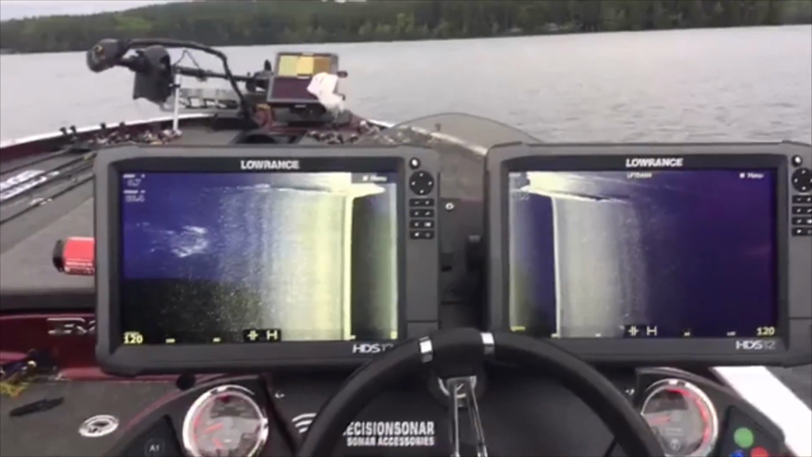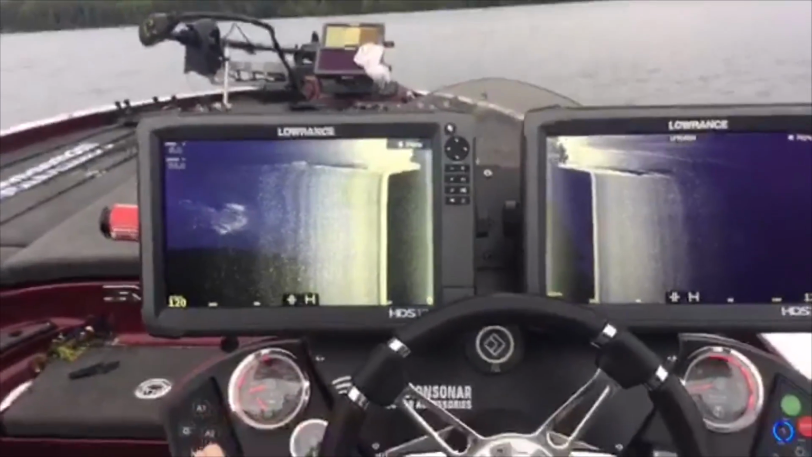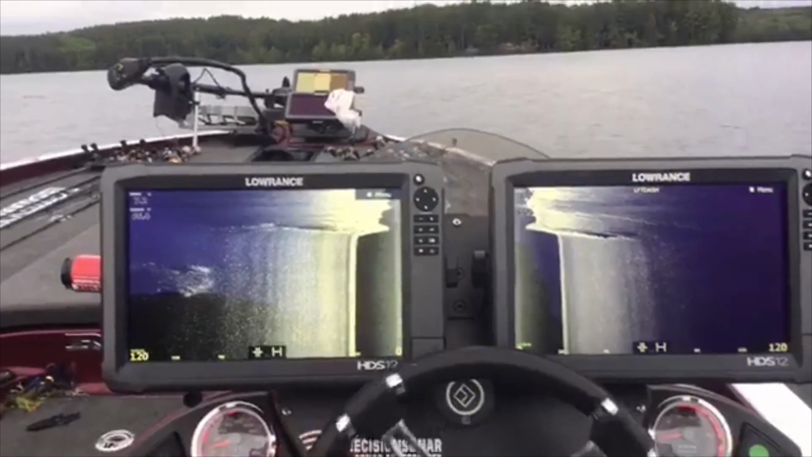But splitting 12s, one on each side. Don't hate the players, just hate the game, please. But yeah, I'm out here scanning.